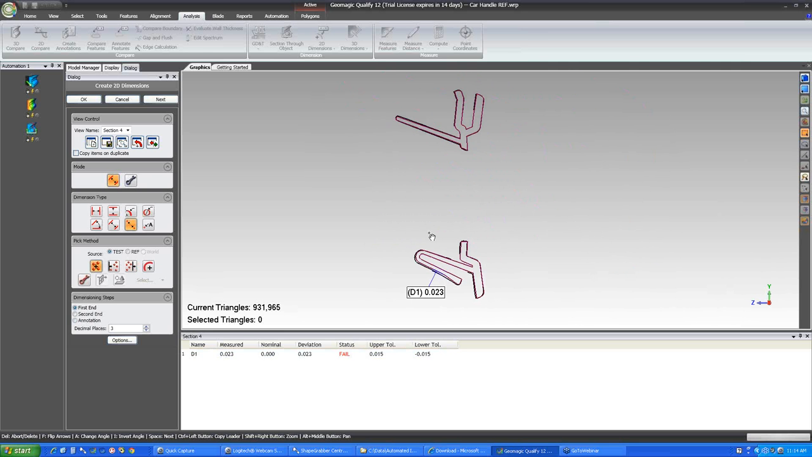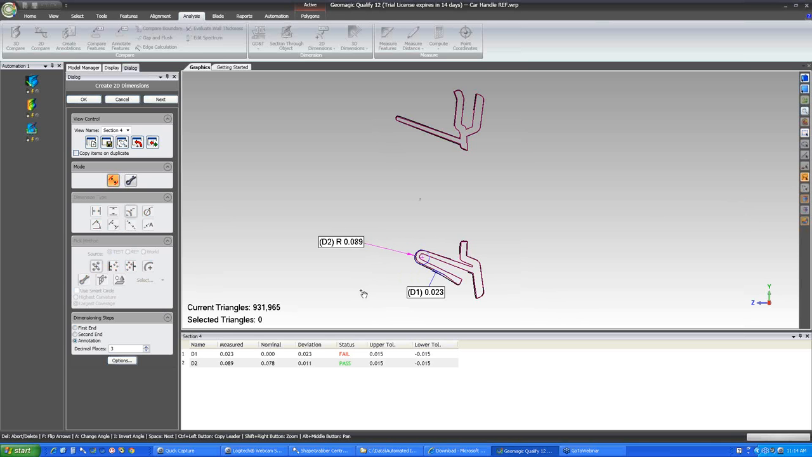While we're here, we can go in and make some other standard measurements on the part. For instance, we can measure the radius of this feature here. And you'll see for each dimension, the software will automatically give us the measured value, the nominal value, the deviation, and pass-fail status, depending on the tolerances here. So we can go in and make a few different measurements on this sample.